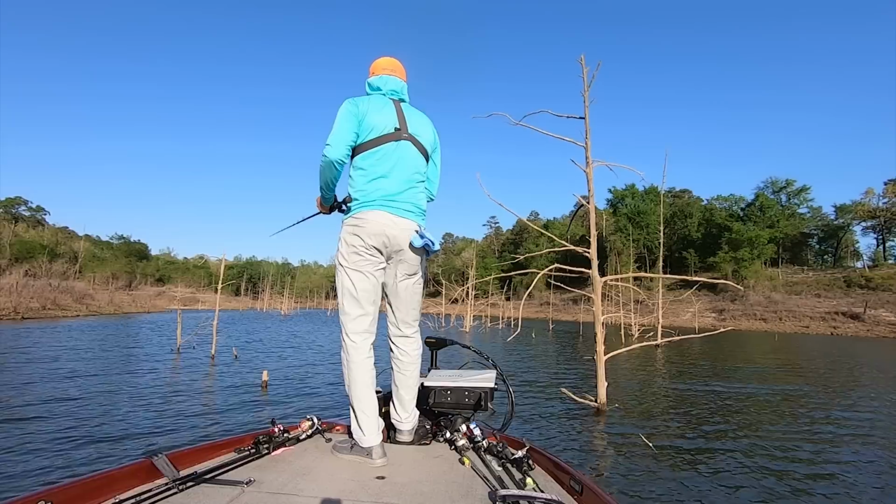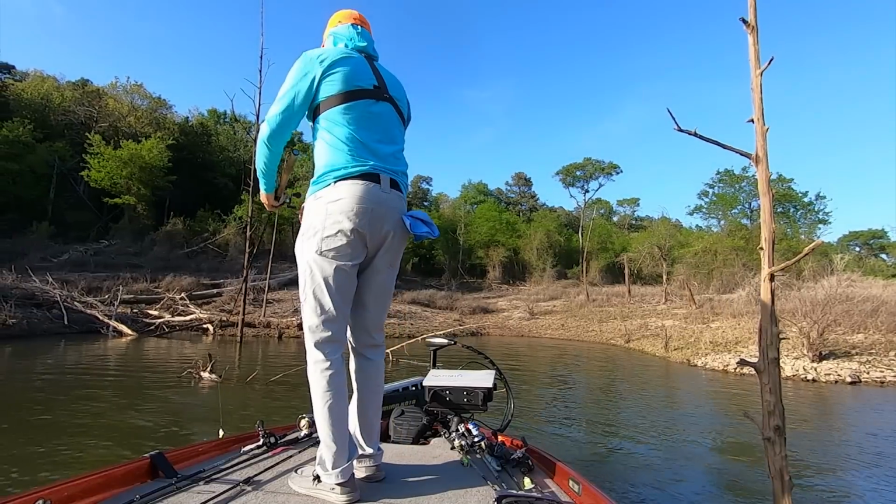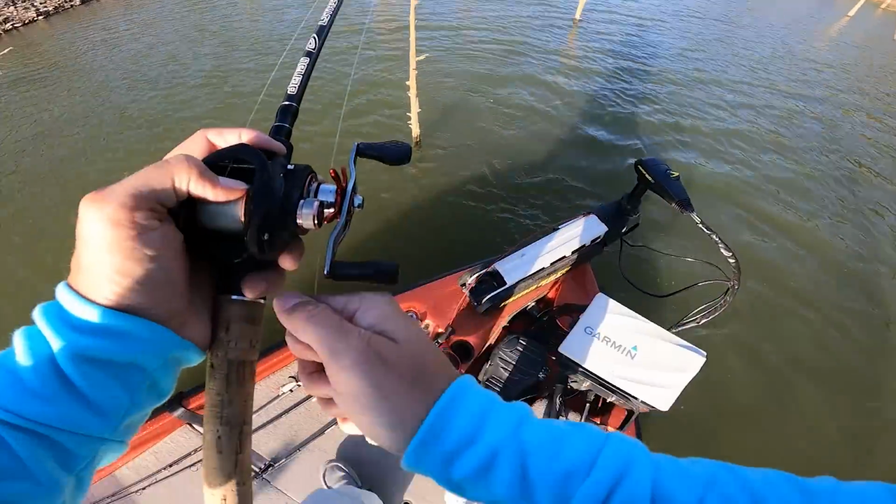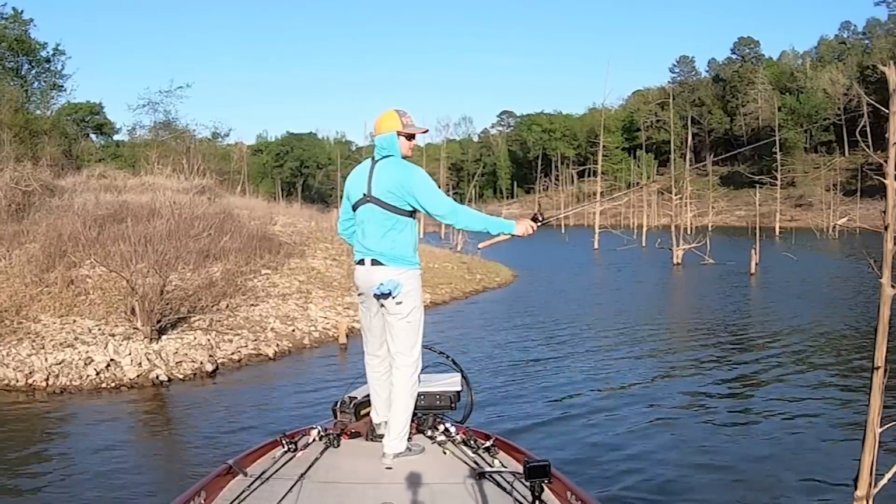Then this is where I messed up, okay, guys? And I say messed up. Now, if I caught fish, I would not have said I messed up. I went down the river, I fished 2 other points, and then I went into that little cove off the river as well that had the cedar trees and your stumps. I just don't believe it. Come on, Jimmy, let's go.